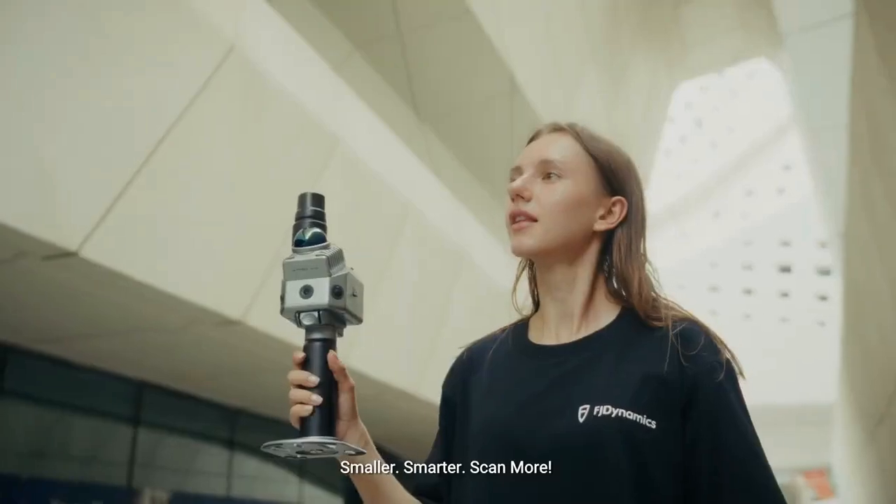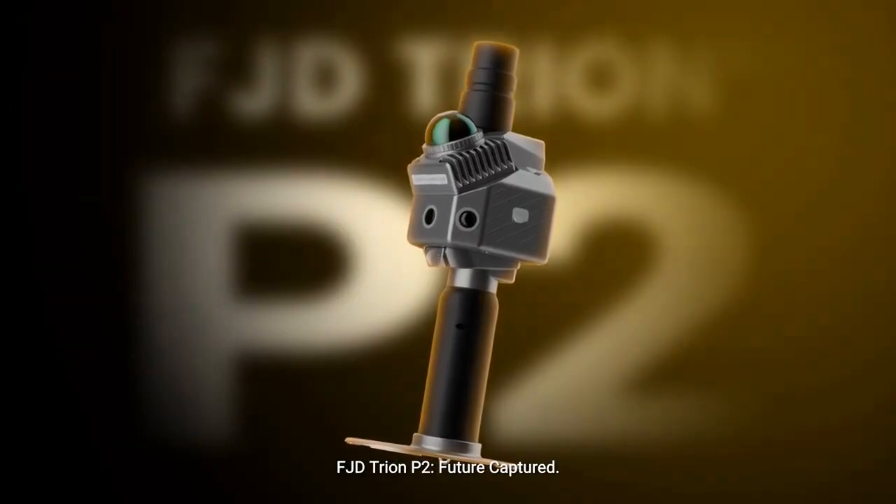Smaller, smarter. Scan more. FJD Trion P2. Future captured.